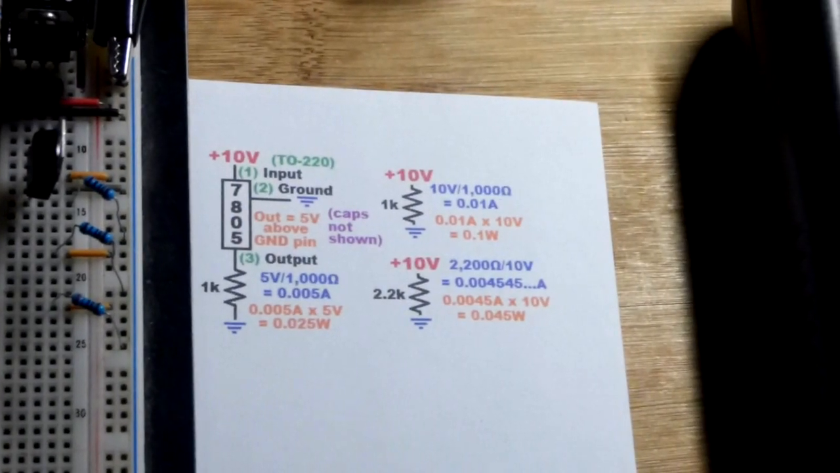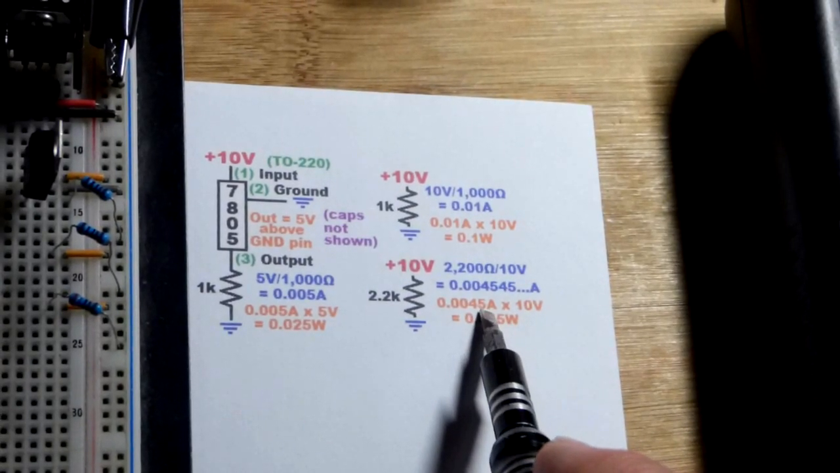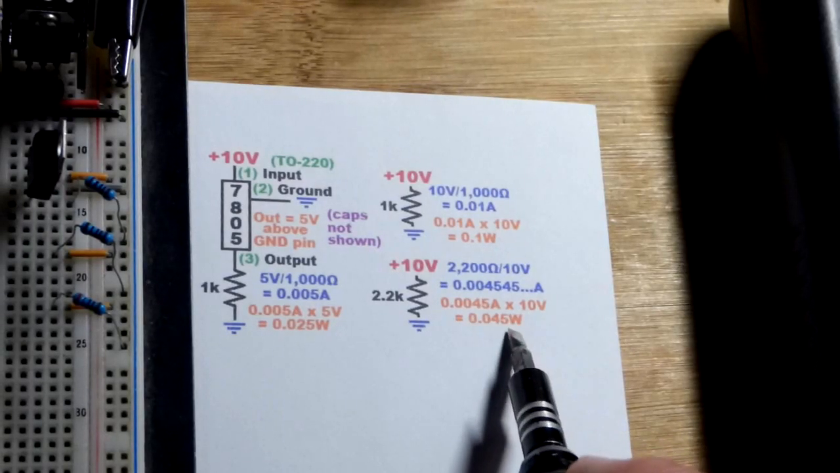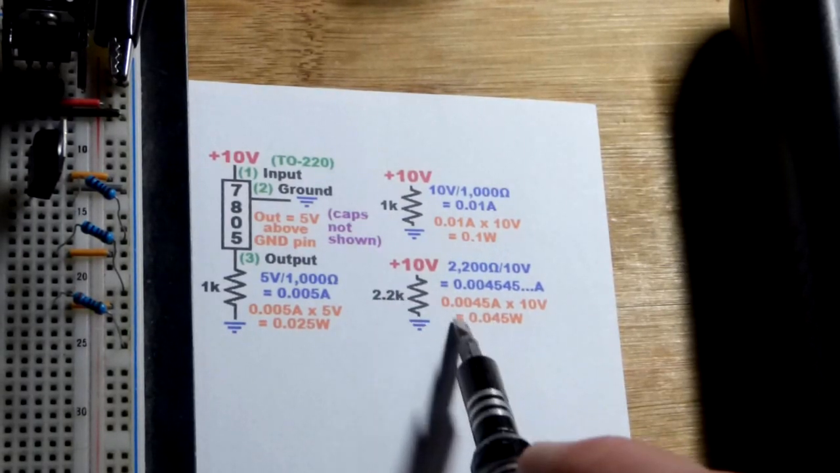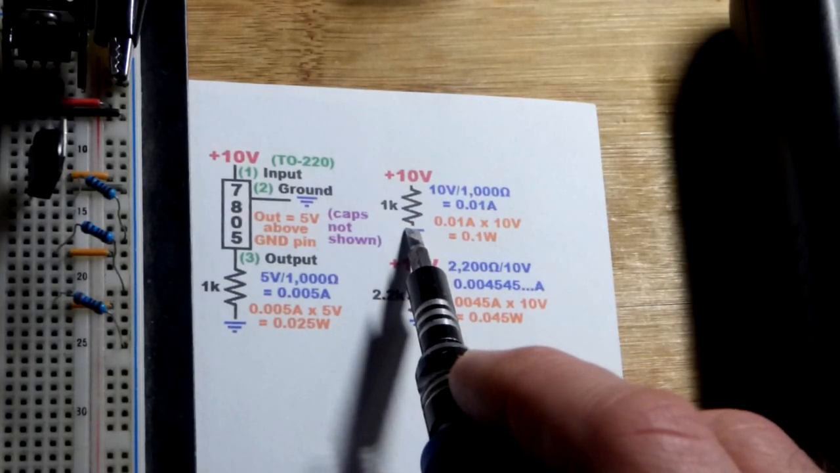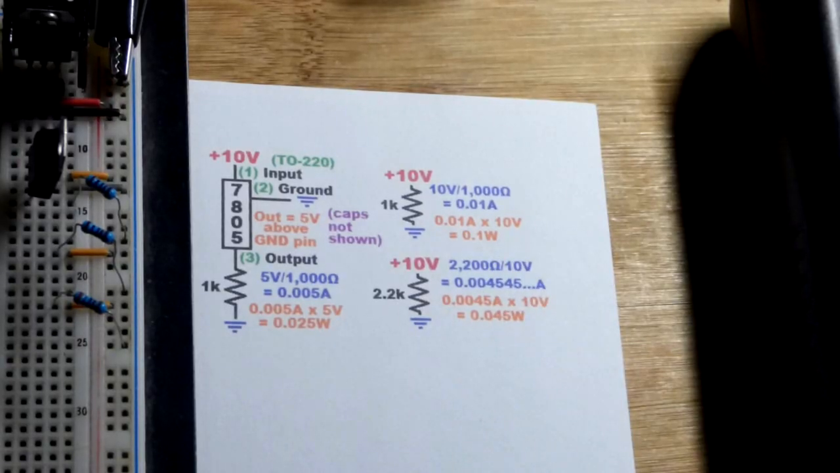Now, the 2,200 ohm resistor also has about 5 milliamps of current approximately, but twice the voltage right there. So we got about twice the wattage. Again, a 2K resistor, those numbers would add up, but here we're close. But with the 1K resistor, we got twice the current, but twice the voltage, and pretty close to 4 times the wattage.